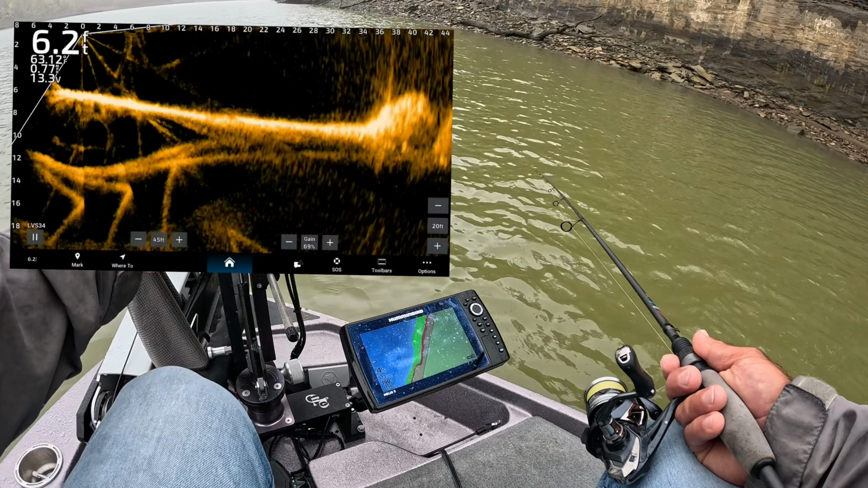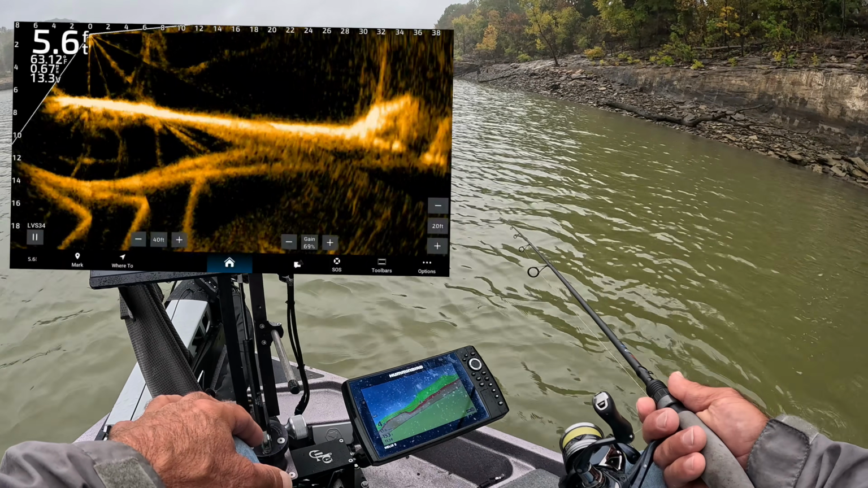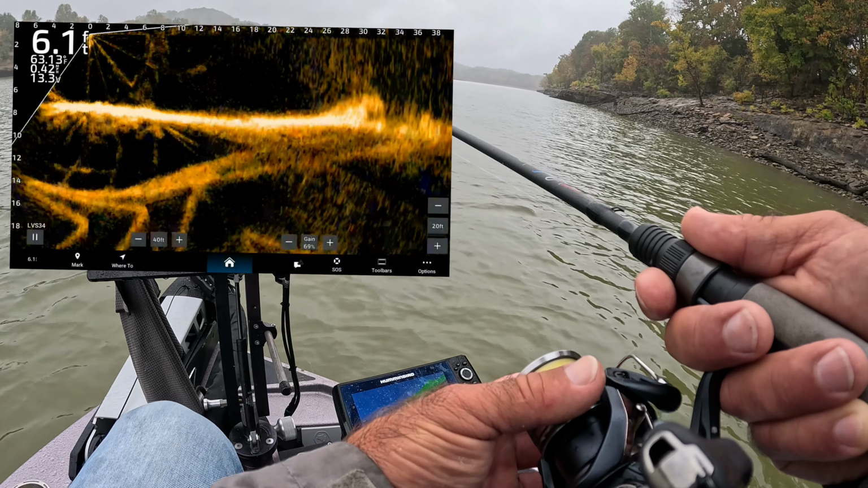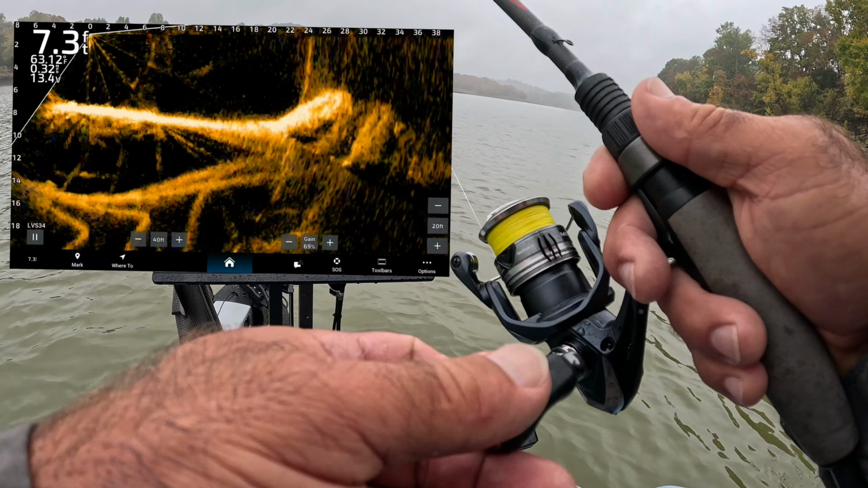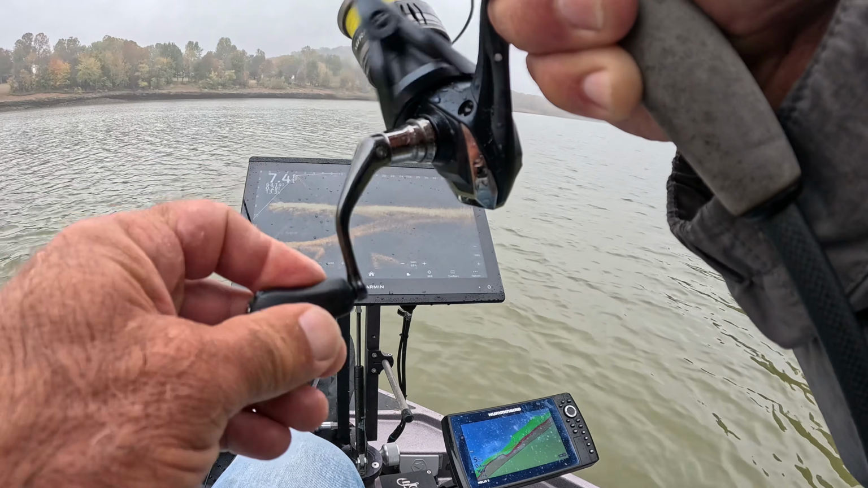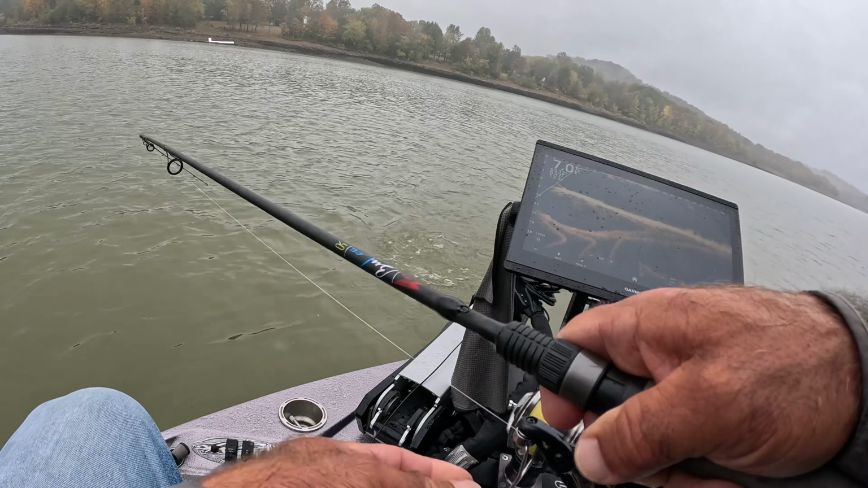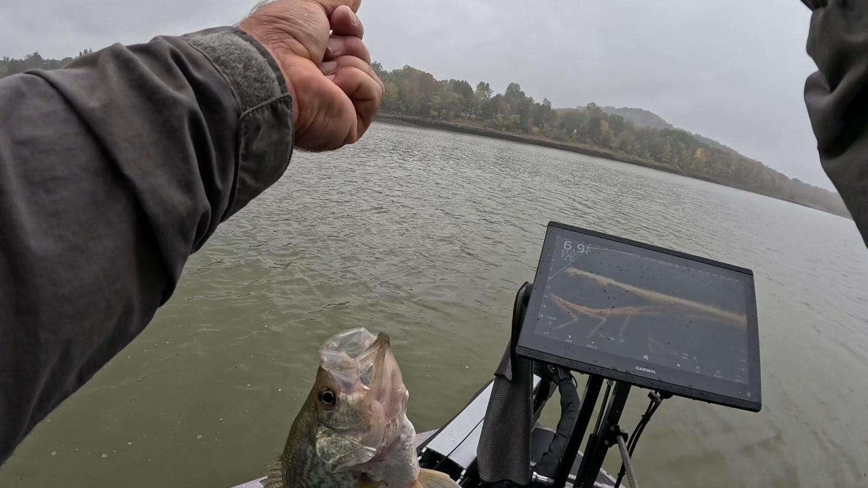All right, looks like we have a big stump here. Maybe a rock pile. It's a pretty hard return. Let's take a look at it. There's one. First cast off of it. Feels like a... Oh, that is a big old blackfish. We don't catch them like this on Rough a whole lot. And he wanted it. Look at this right here.